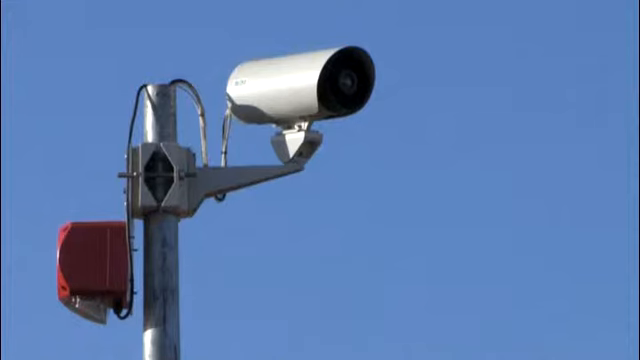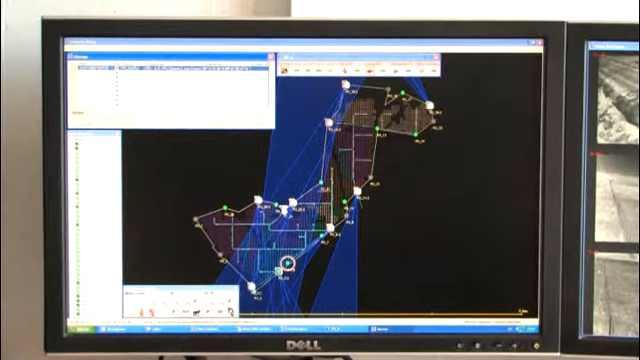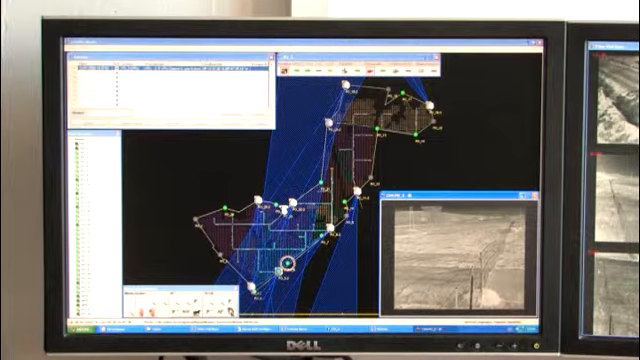A light will start to flash and an acoustic alarm will go off as well. The operator will immediately see on his screen the image captured by the camera that's created the alarm and determine if action is needed.